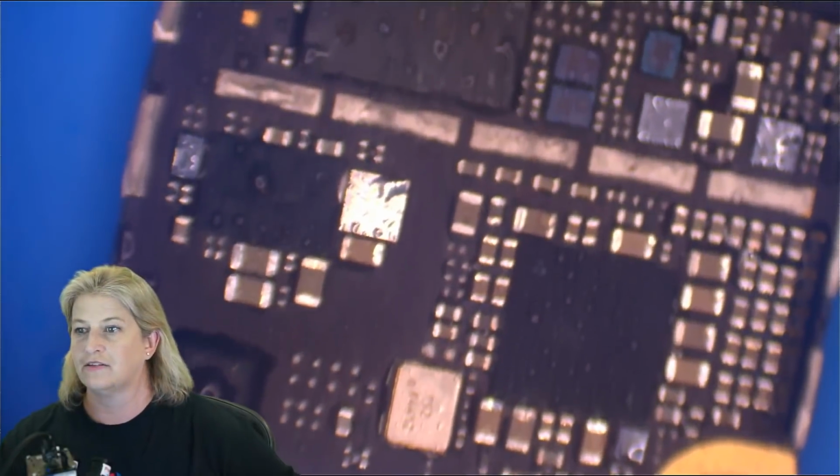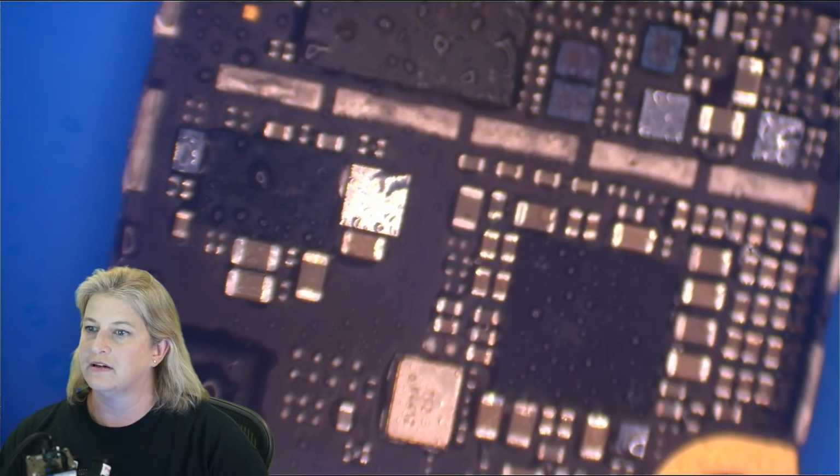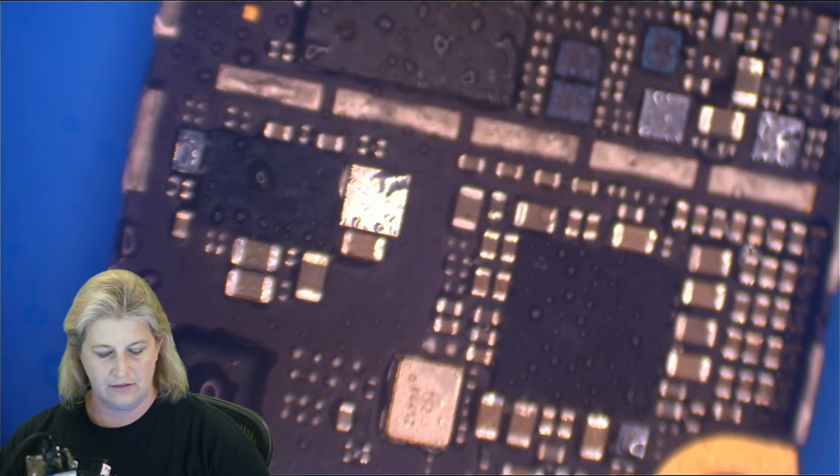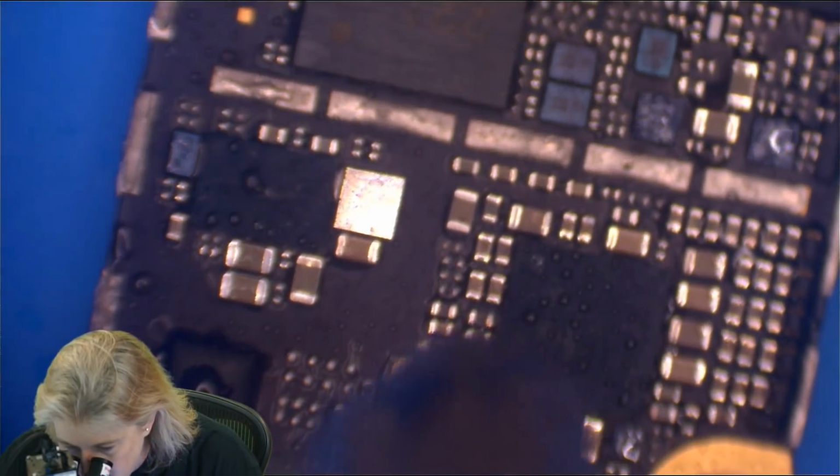Oh, heavens. All right, let's see. Tried replacing audio IC on an iPhone 7 and now the other side gets hot. I do not know why. Troubleshoot and figure it out.